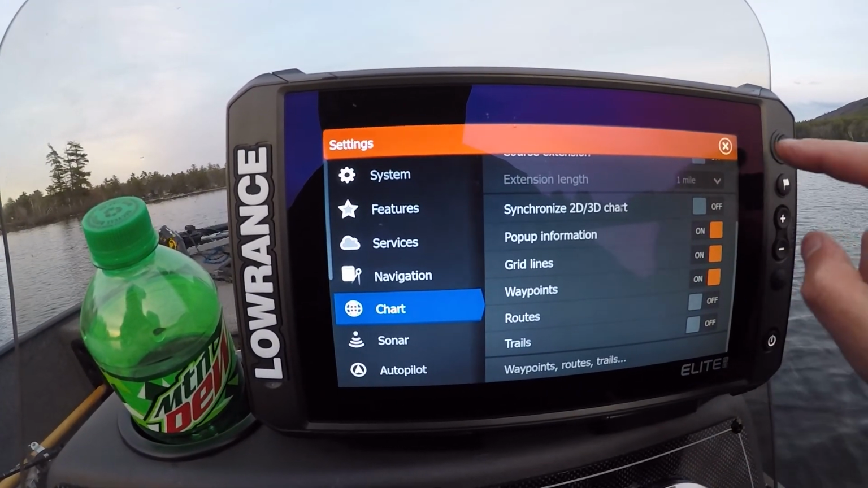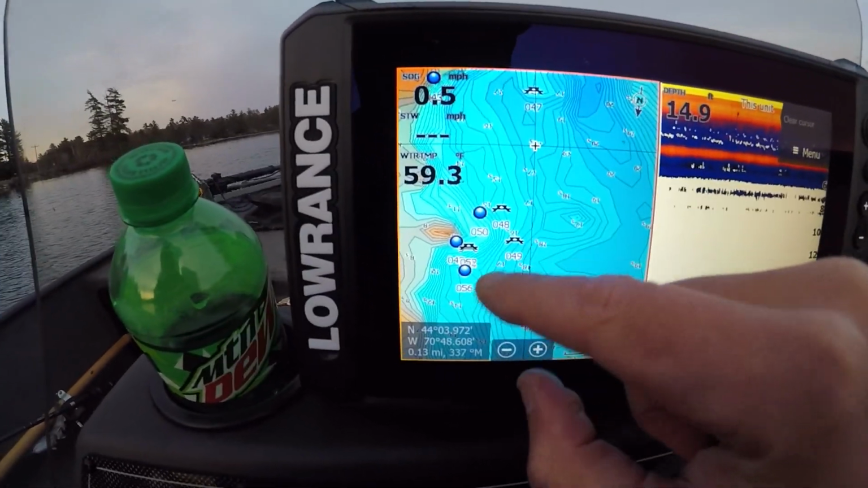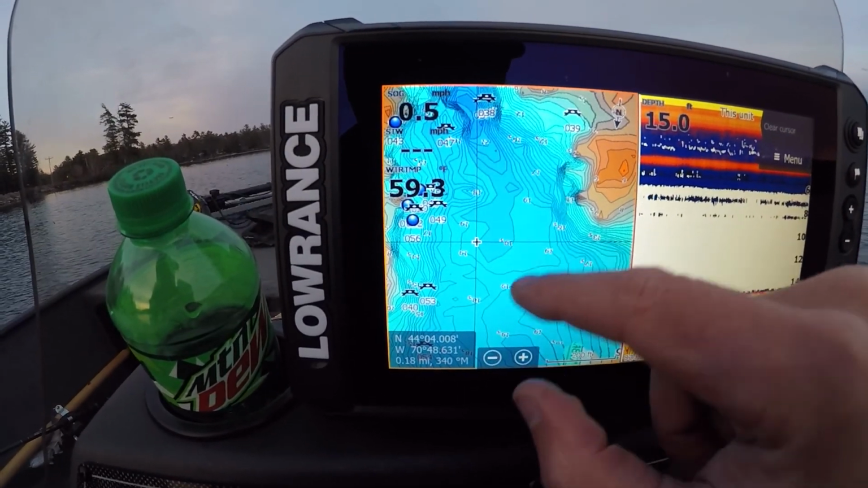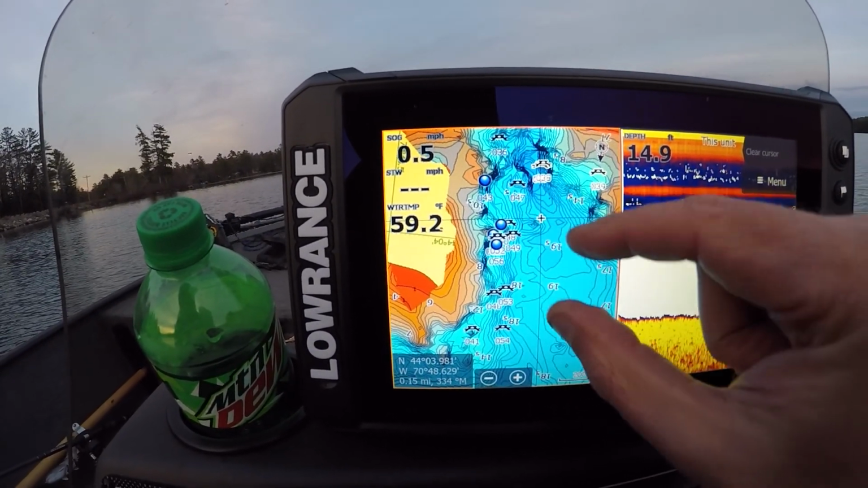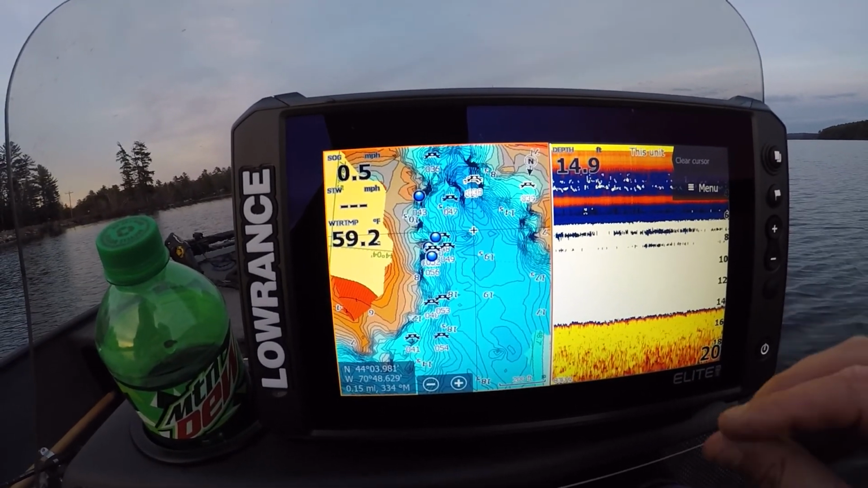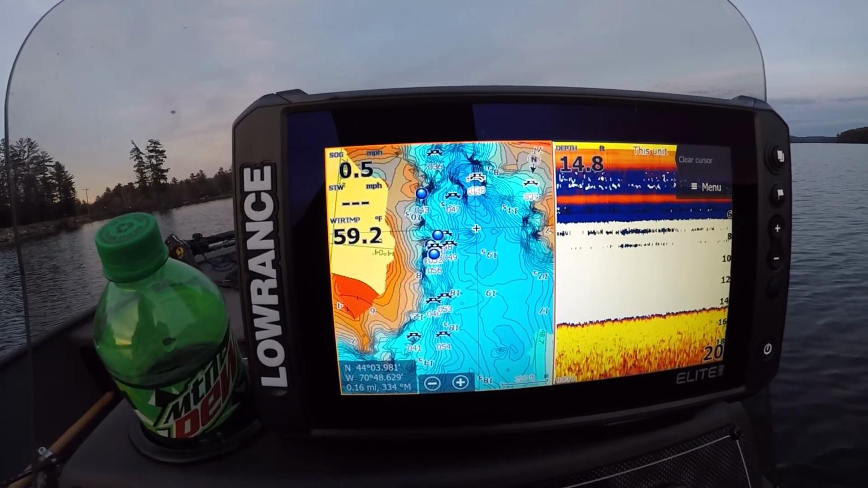Turn the trails off. Right, and then we'll zoom in. So all those waypoints are where I saw fish. And interestingly, pre-spawn, this is right off the deepest part of the lake. I'm not very good at pre-spawn. It's the worst time of year for me to catch bass, so I had to spend a bit of time graphing. But this unit, this Elite FS, it's pretty efficient, you know.